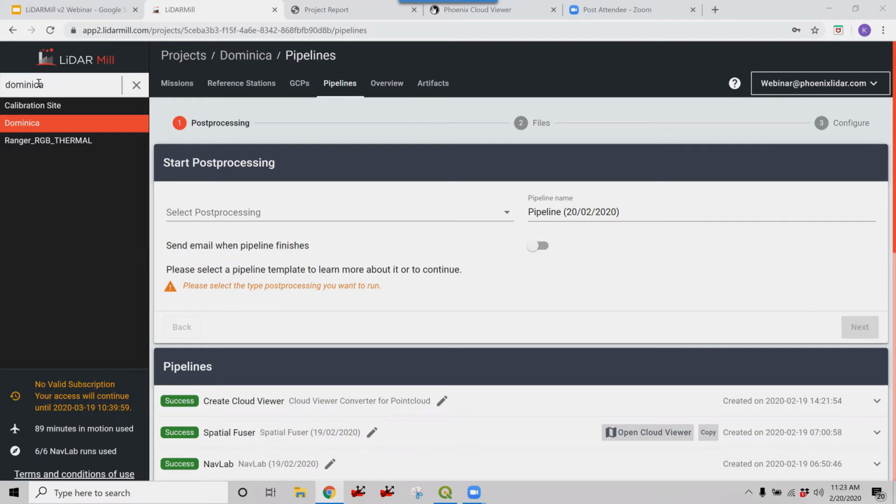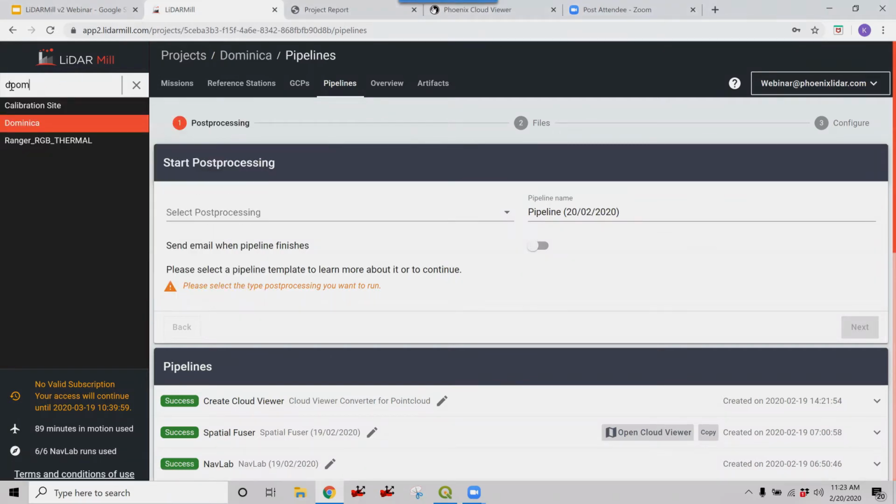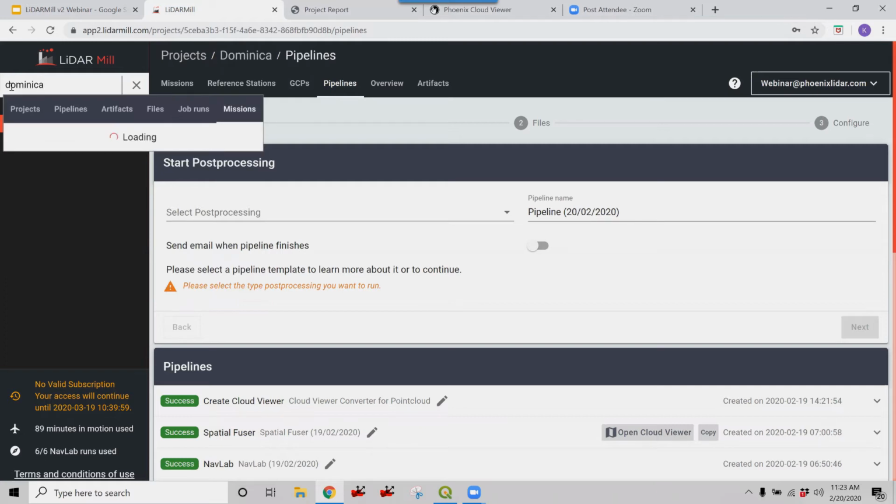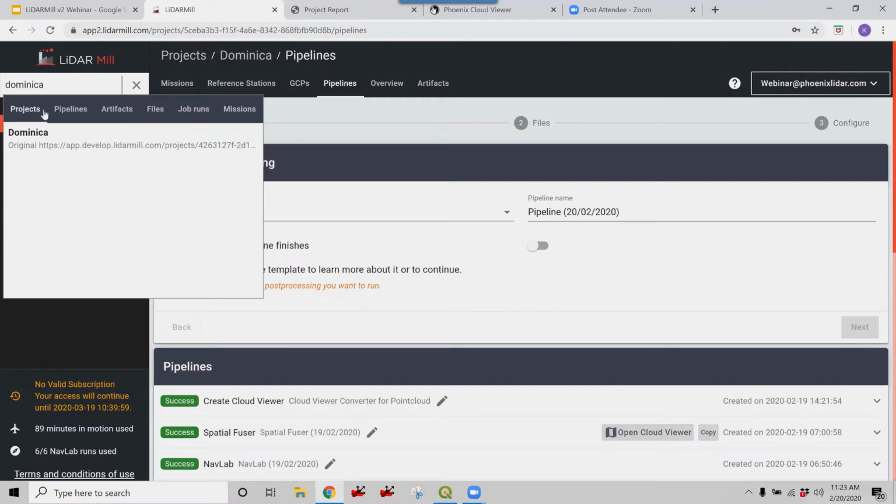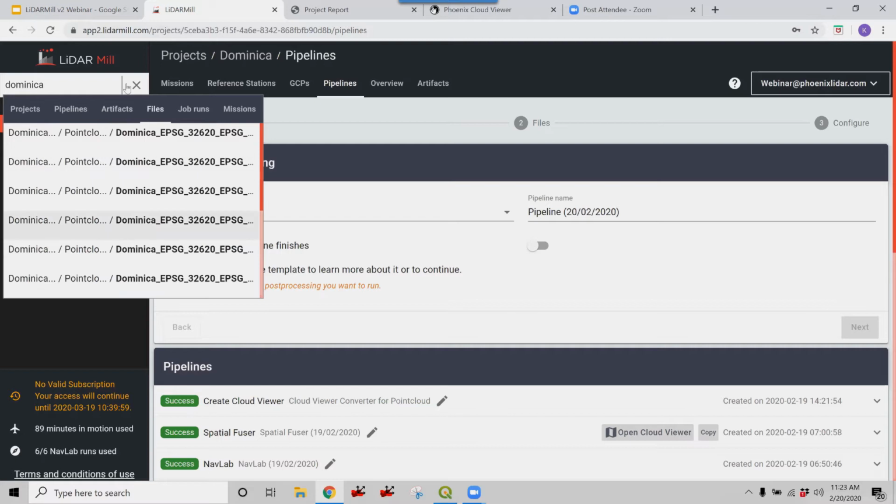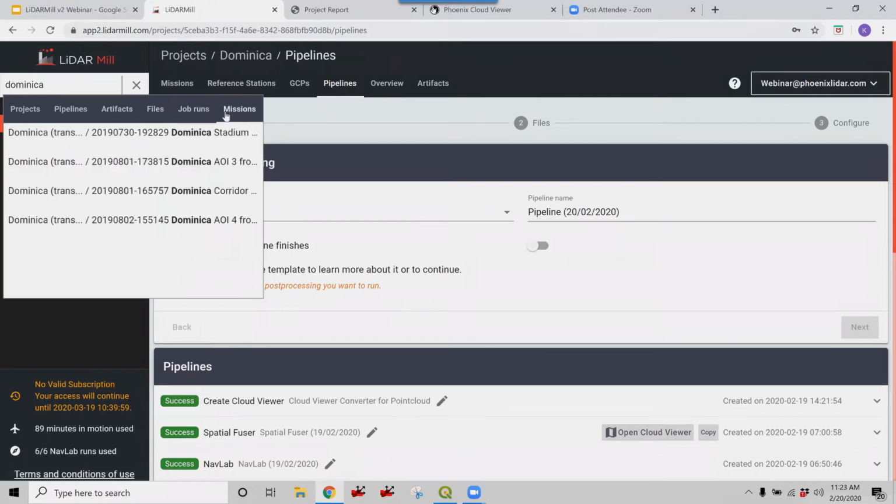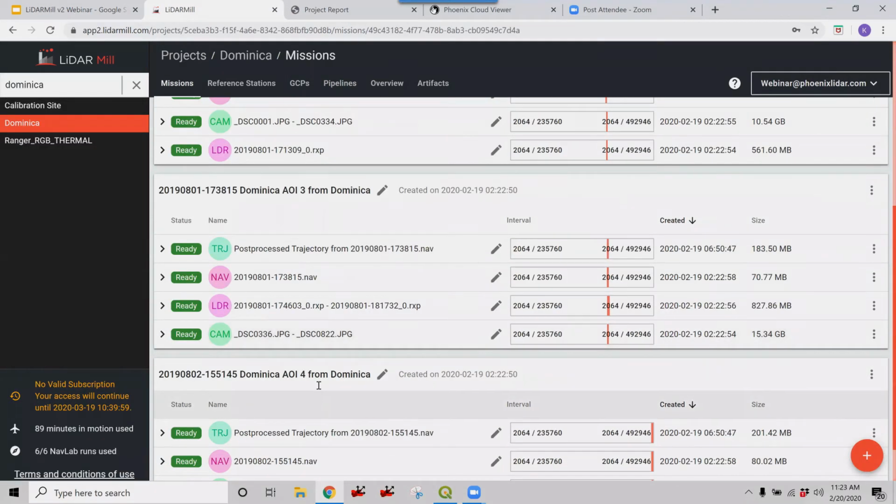Okay, one of the first things I want to show is the new search bar up here. If you type in something like Dominica here, you can search projects, pipelines, artifacts, files. I see some files have the word Dominica in them, job runs, missions, and you can just click on it and it will go right to it. So that's pretty handy.